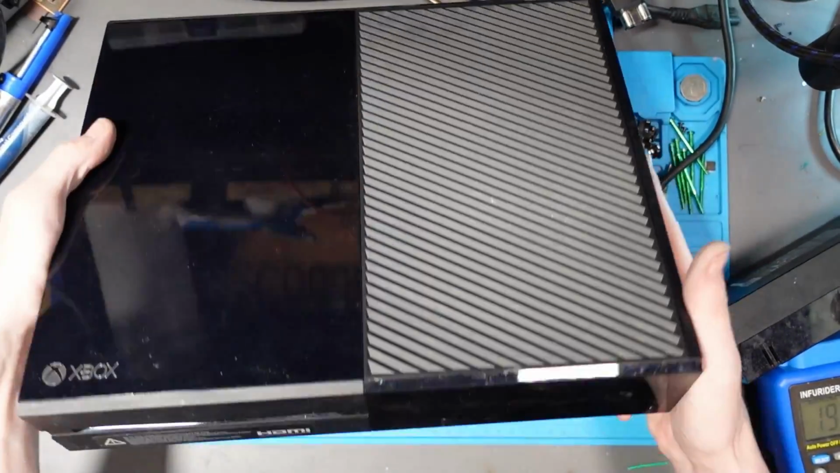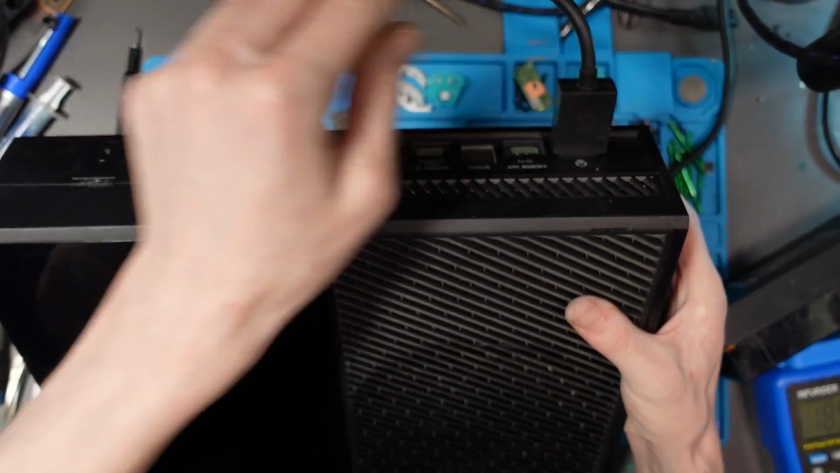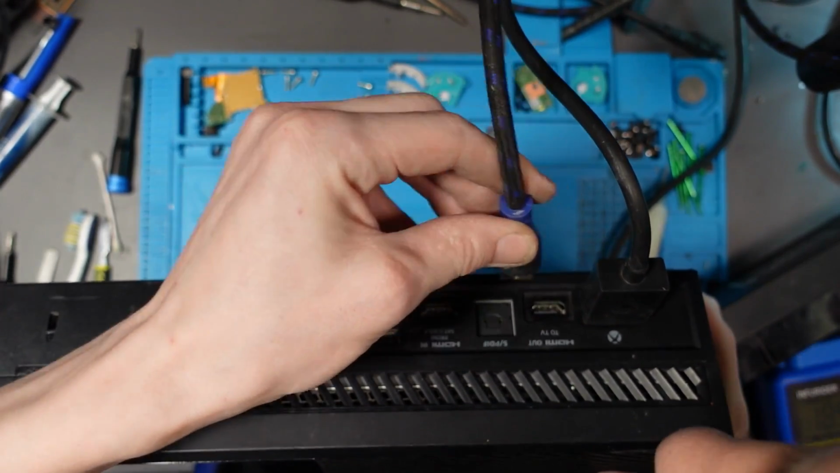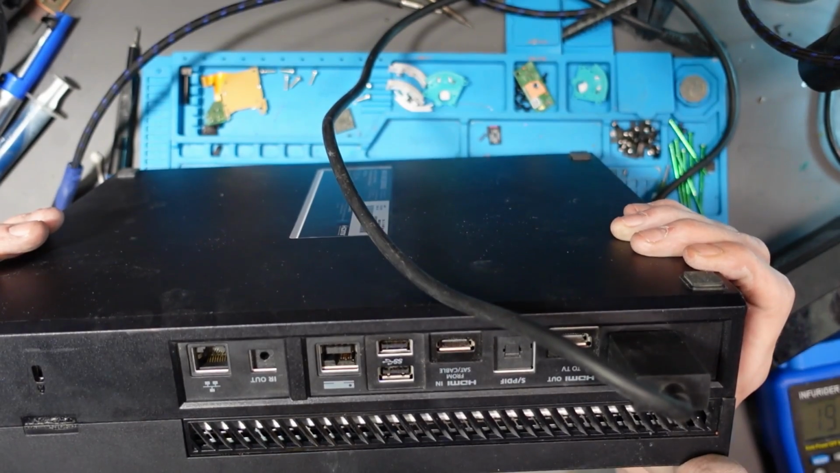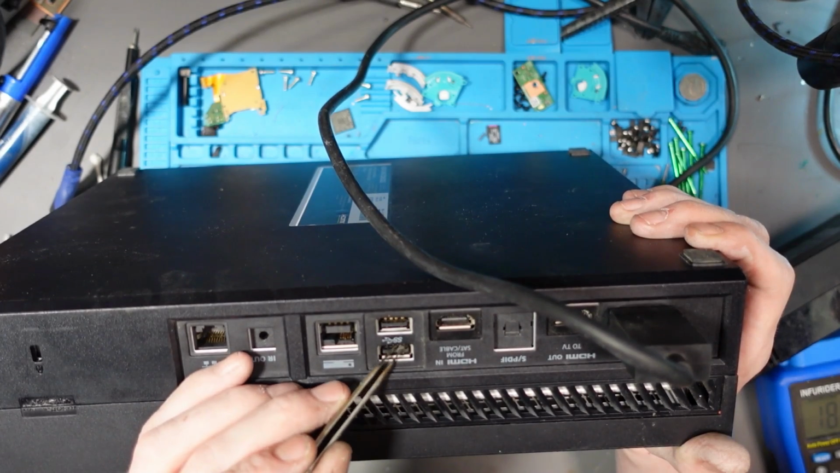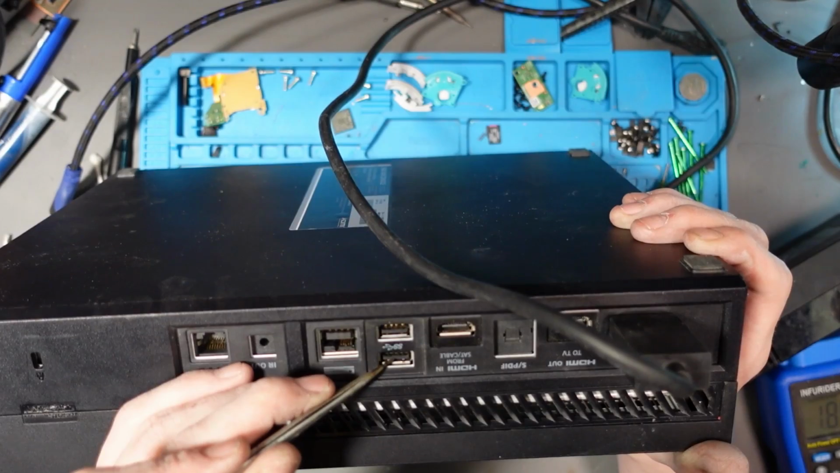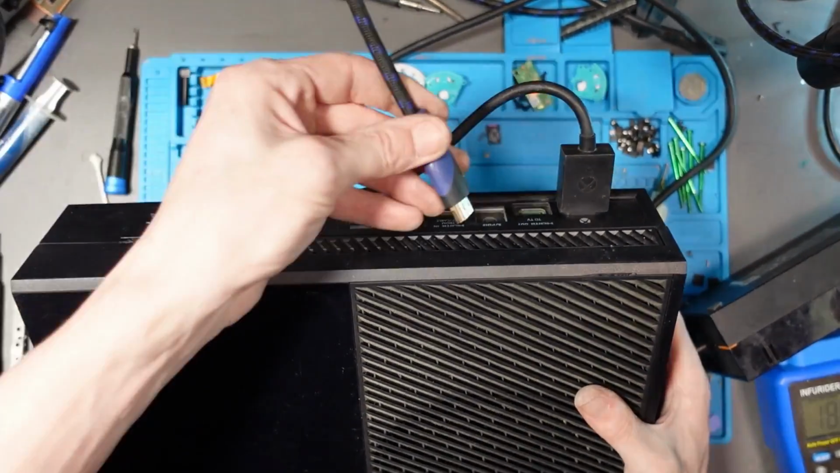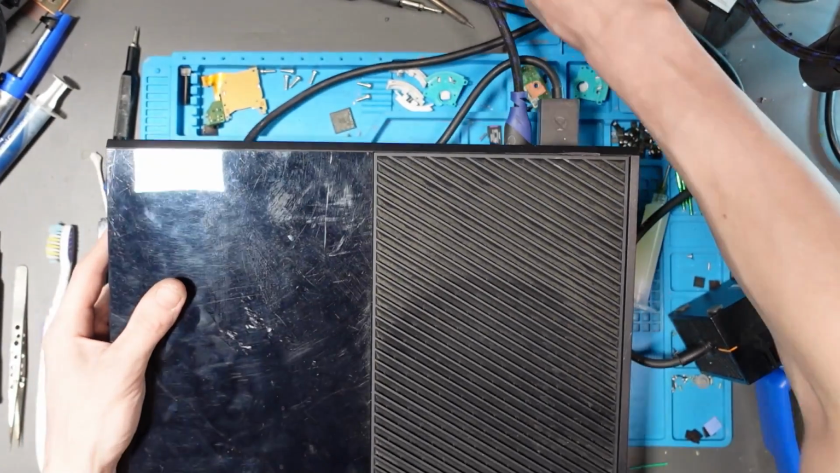Okie dokie. It's fully back together. Let's give it a test. So we're going to go for the capture card and see if it works on there. Actually, before we do that, let's just make sure that the ports are not broken, and it doesn't appear as though they are. A little bit of dust in there, but the reason I'm checking that is because we did have a blown capacitor in that area, and it is part of the USB circuit as far as I'm aware, but they do seem absolutely fine, so I'm more than happy to call this good as long as it works. But it should work.